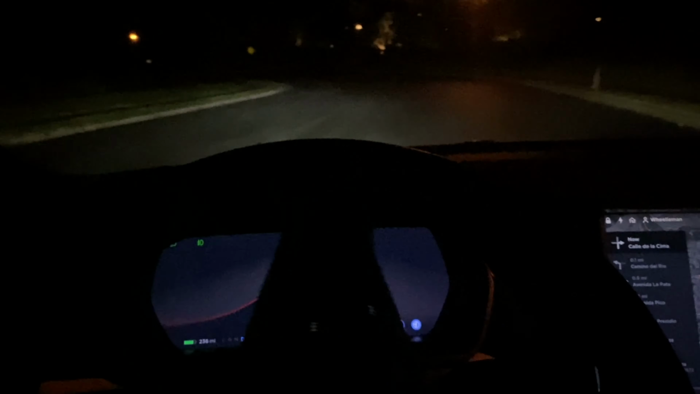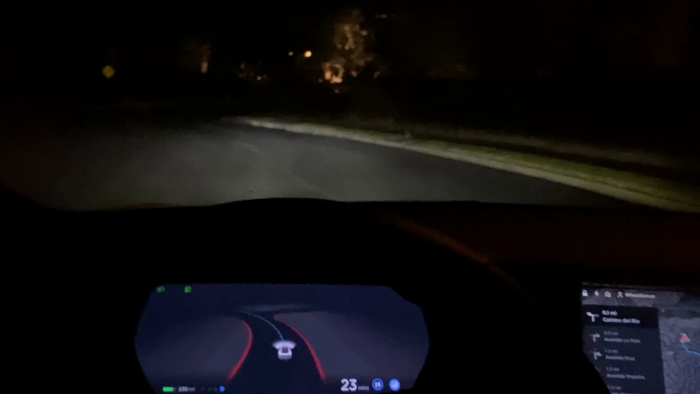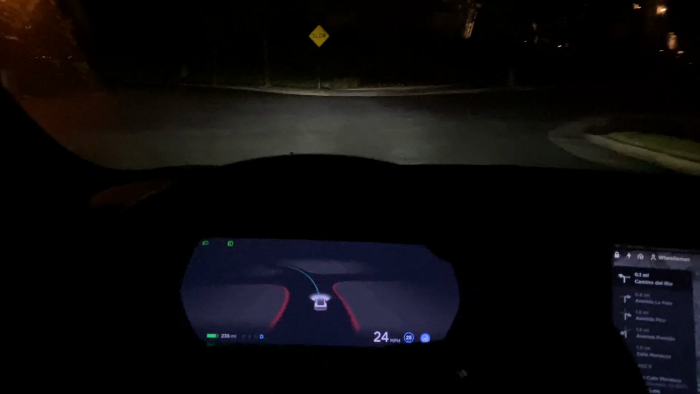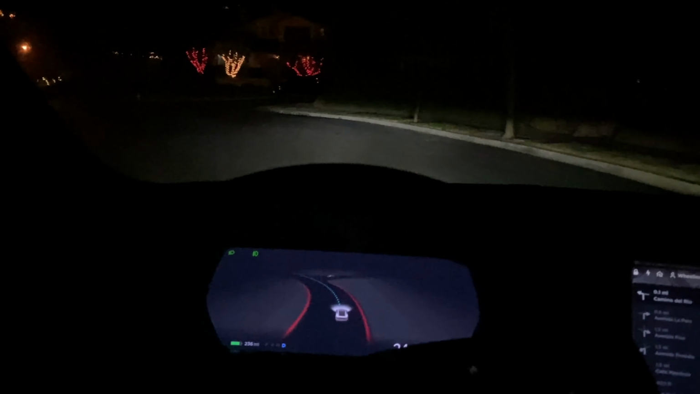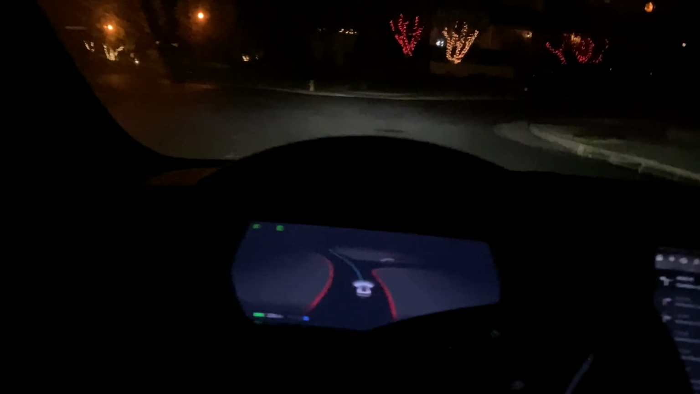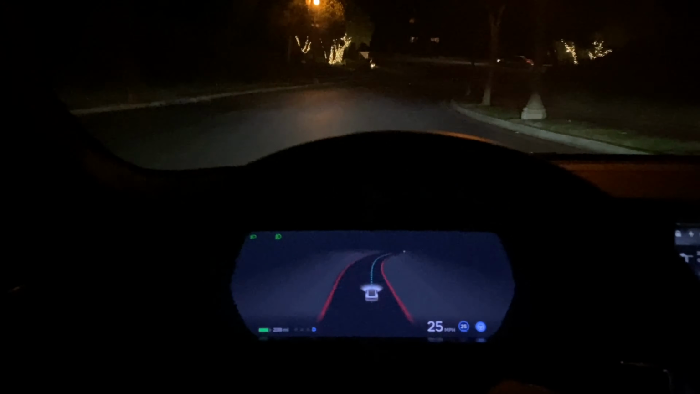So it didn't really slow down, in my opinion, to see if there were any vehicles coming from the left. I would have definitely slowed down, maybe even stopped to make sure no cars were coming from the left, but no cars were coming, and maybe the system saw that and said it was safe, and okay.